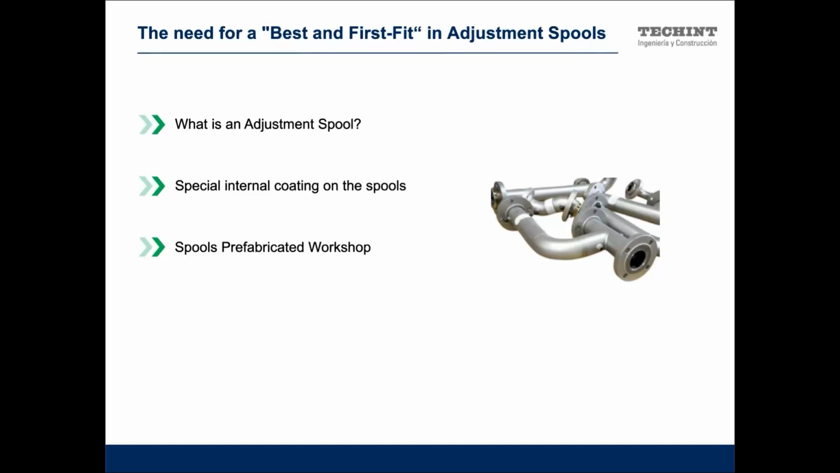This method needs a solution that we didn't have in the past. That's a tool able to measure two flanges in a real position with less than 2 millimeters of error.